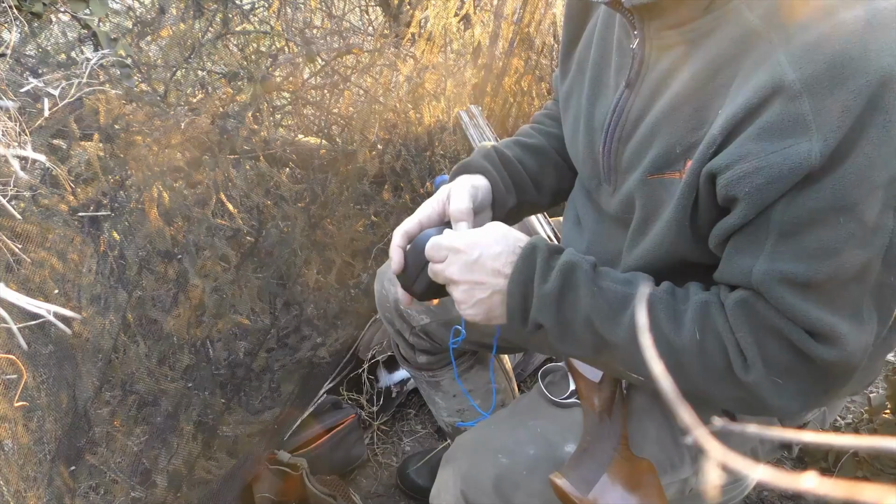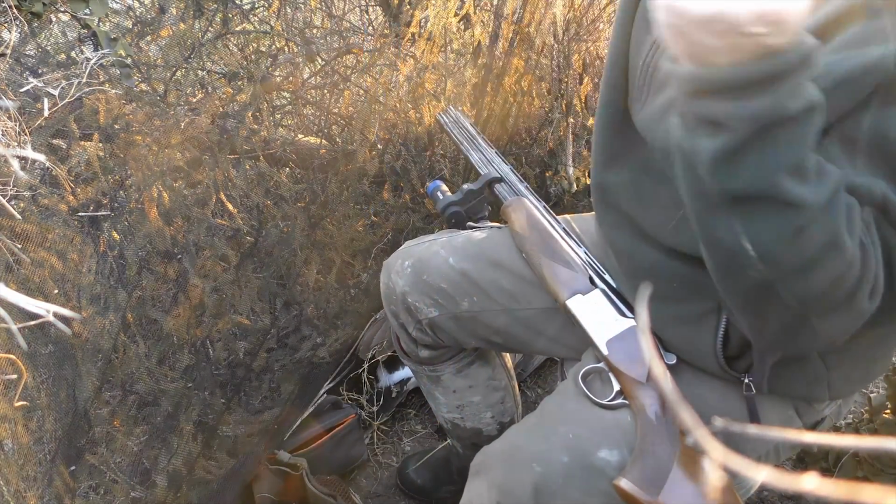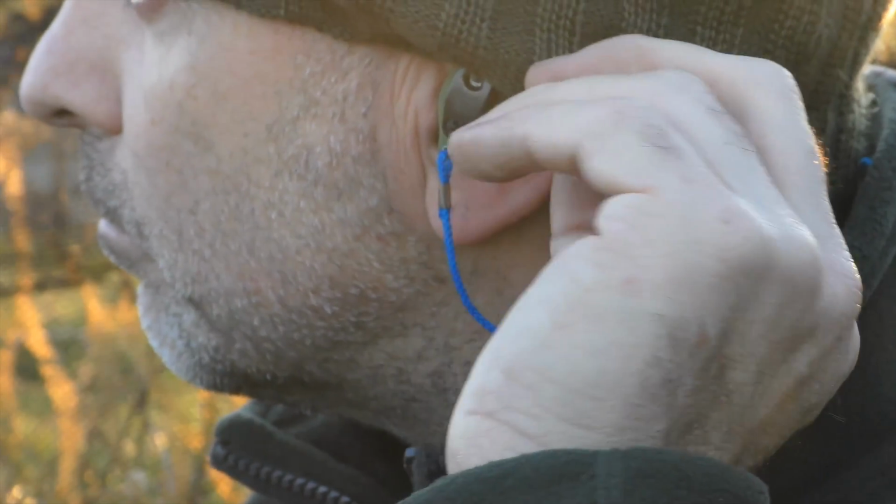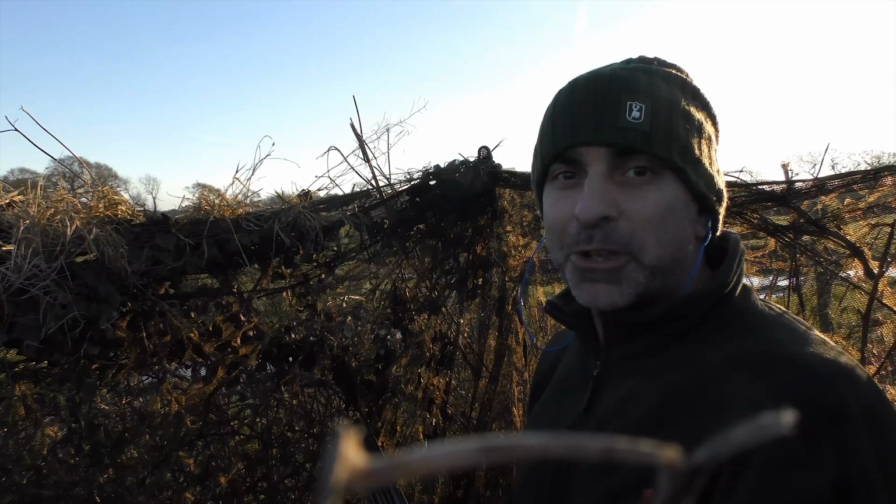It's like an injection moulded rubbery silicone stuff, and they squirt that in your ears. They're all custom made for your ears. They squirt it in there and then they insert the electronic chip bit into that. So yeah, I could quite get used to wearing these. I might wear them a bit more often because it actually improves my hearing as well.